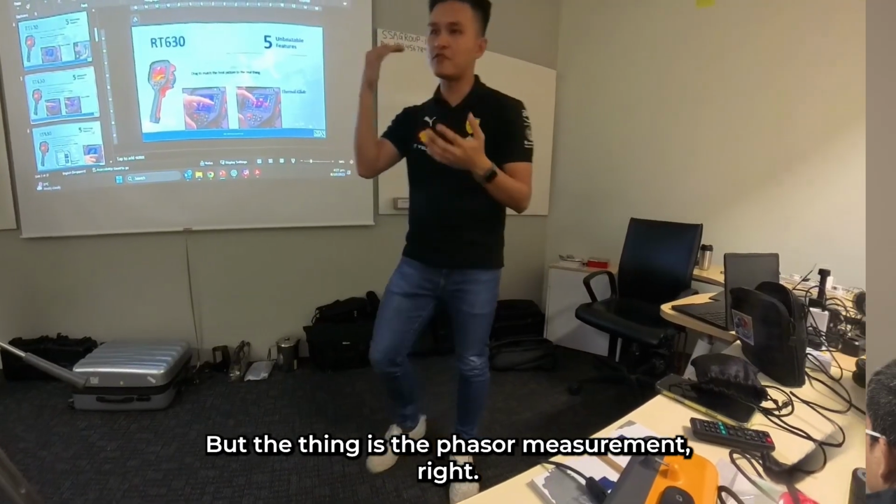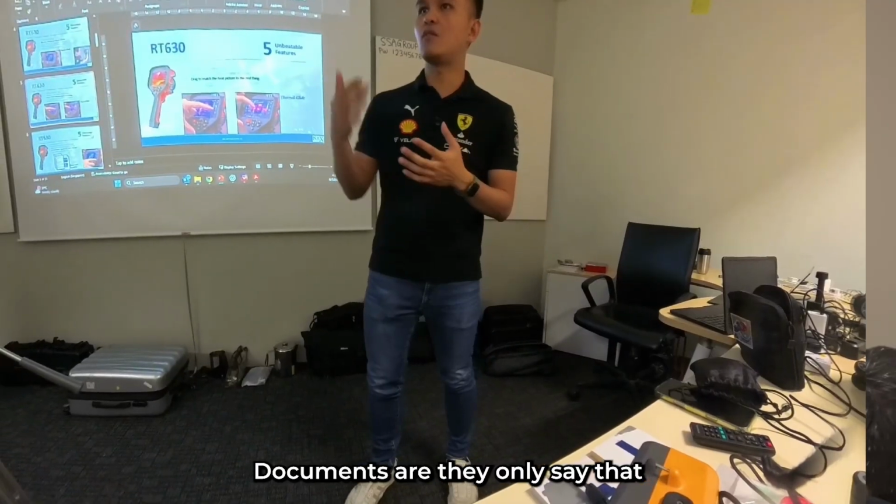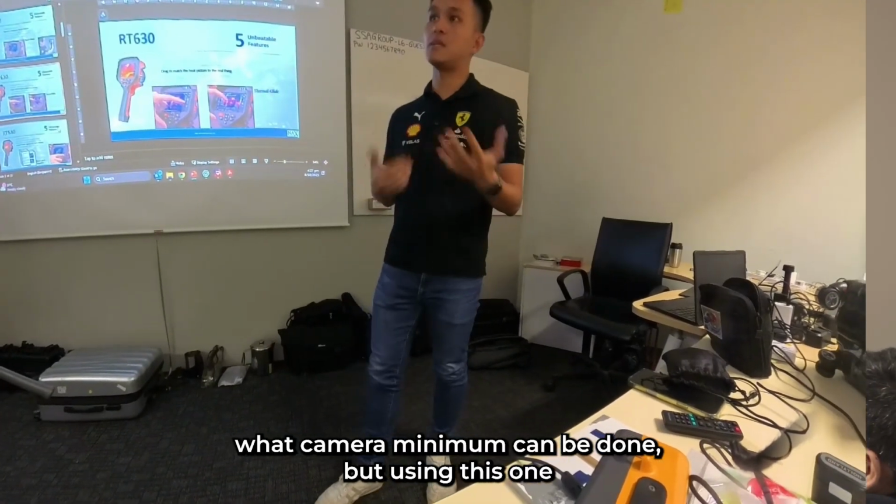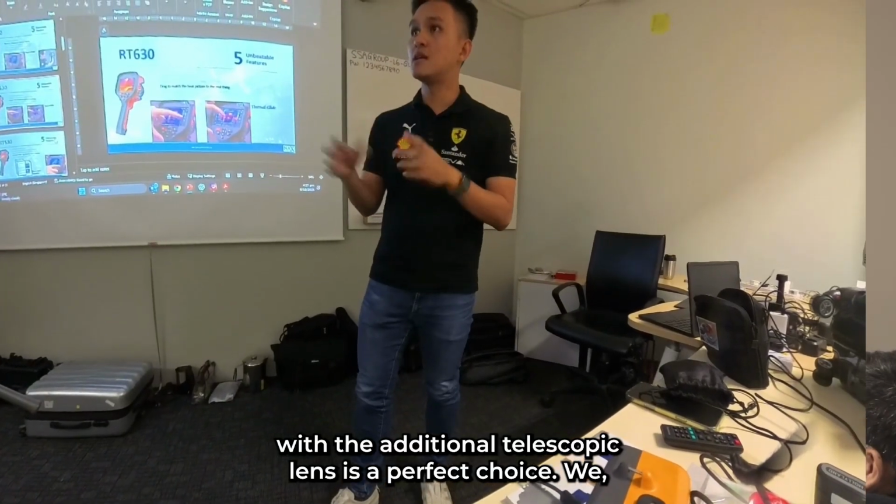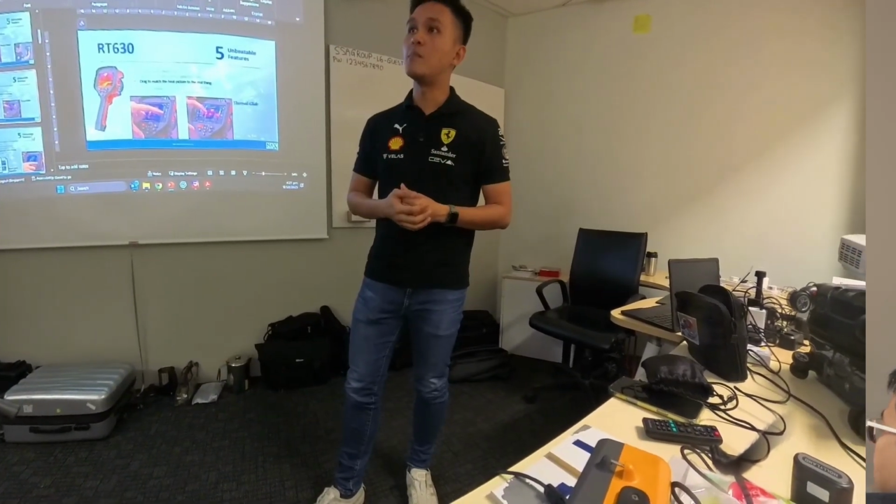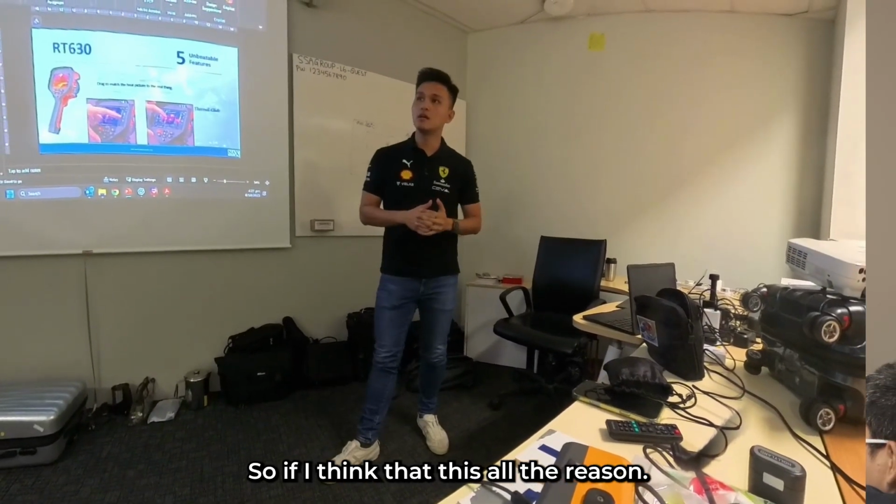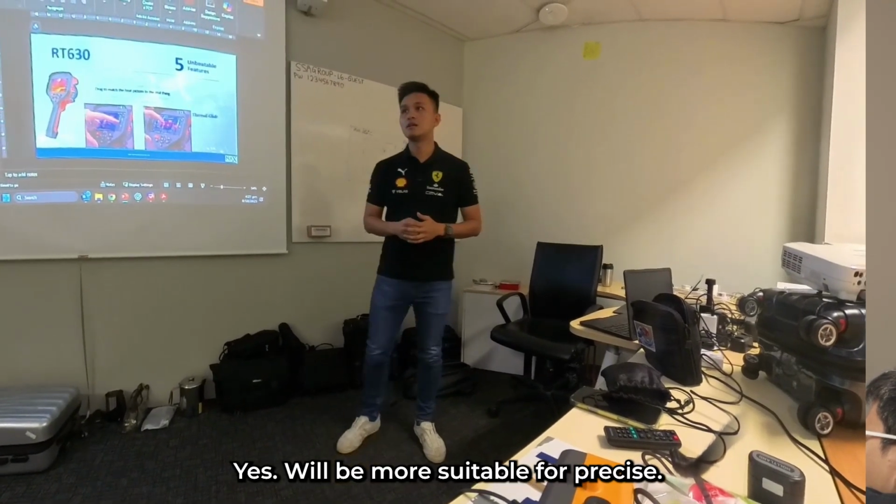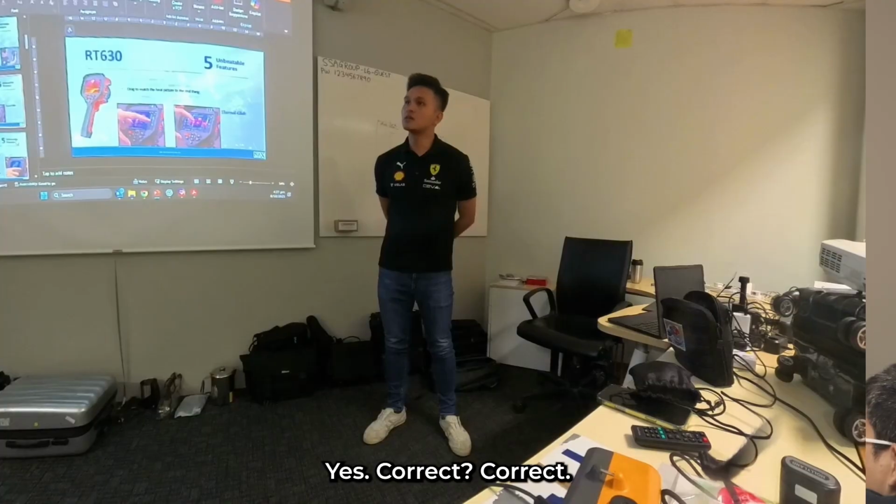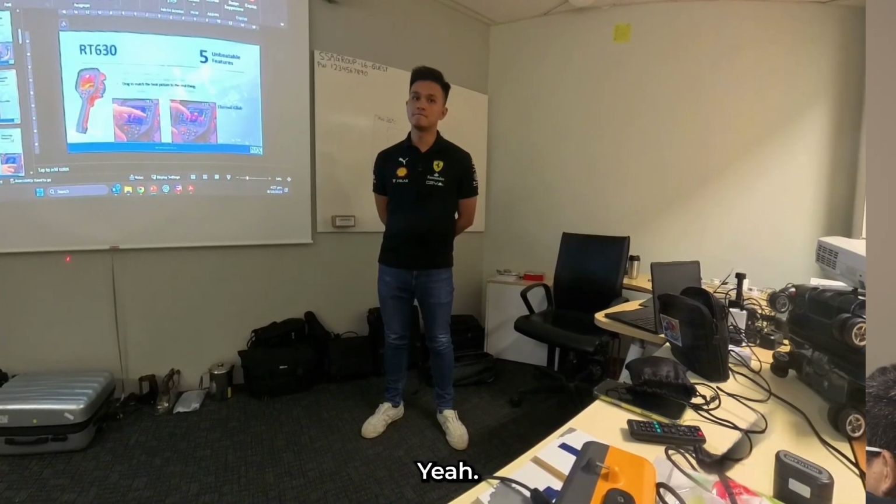But the facade measurement document only says what minimum camera can be used. Using this one with the additional telescopic lens is the perfect choice already. So your recommendation is that this model with a good lens will be more suitable for facade inspection. Yes, correct. Okay, thanks.